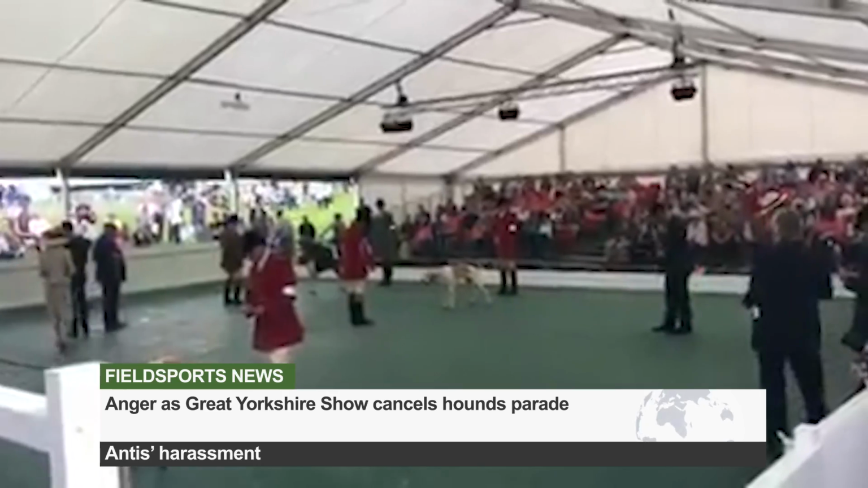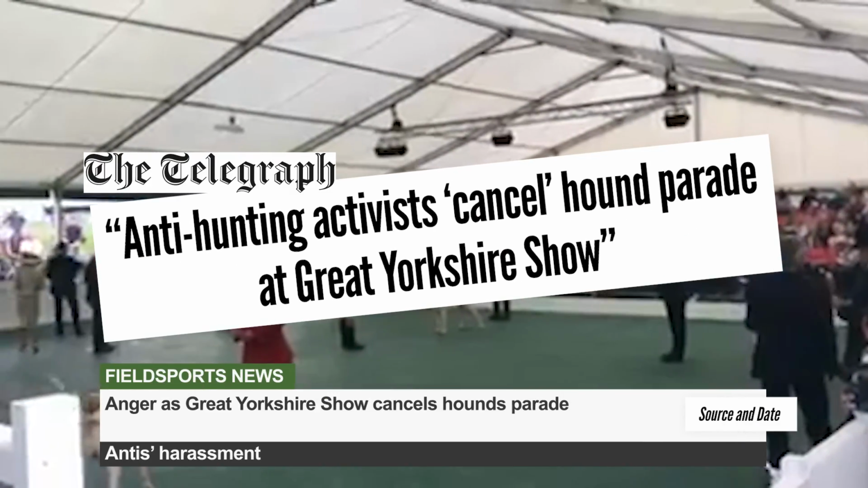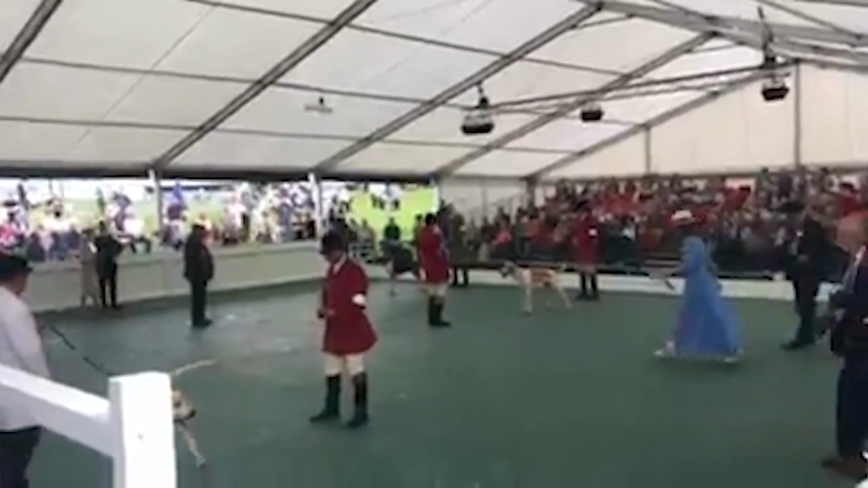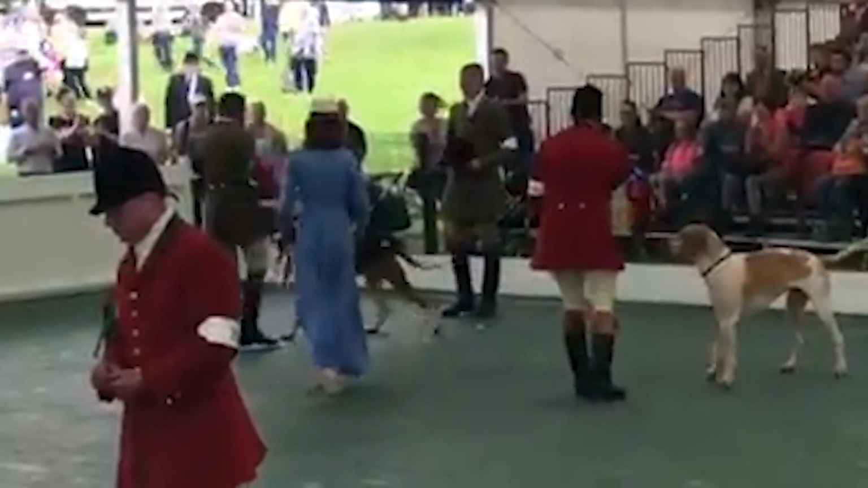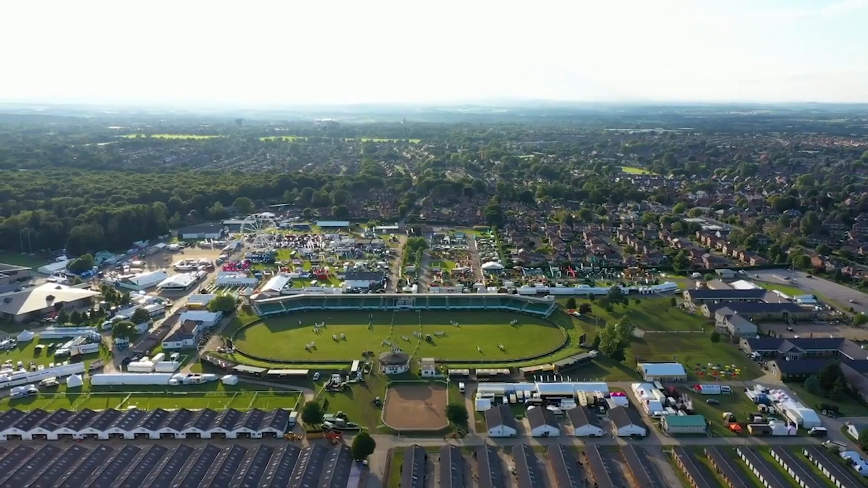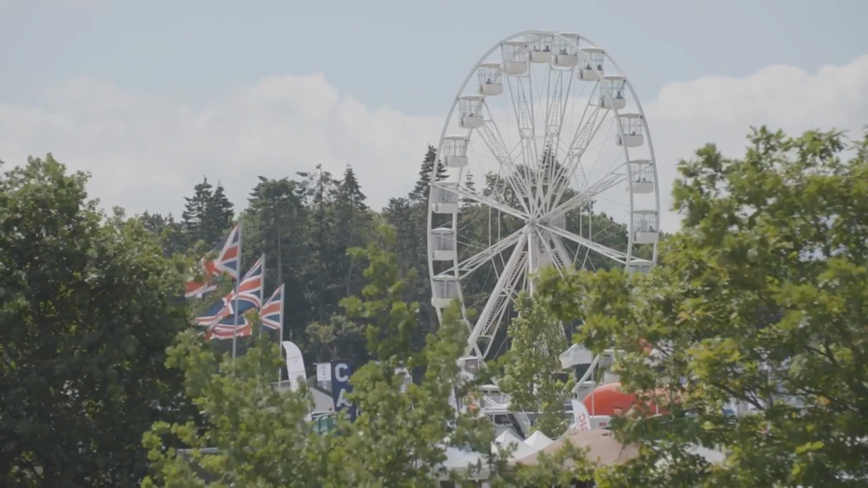The Great Yorkshire Show has cancelled an historic parade of hounds following a campaign of harassment by antis. The Daily Telegraph newspaper reports that the Yorkshire Agricultural Society postponed the parade after a stream of emails and letters. The article claims they came from a Welsh activist known to be linked to a SAB group. The report says a member of the organising committee has resigned in protest at the decision. Local farmers are angry that the show caved in to the attacks. Hounds will still be on display at the event.